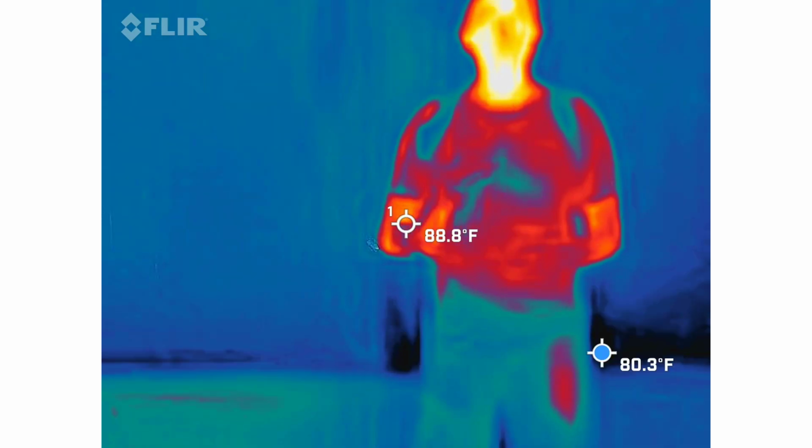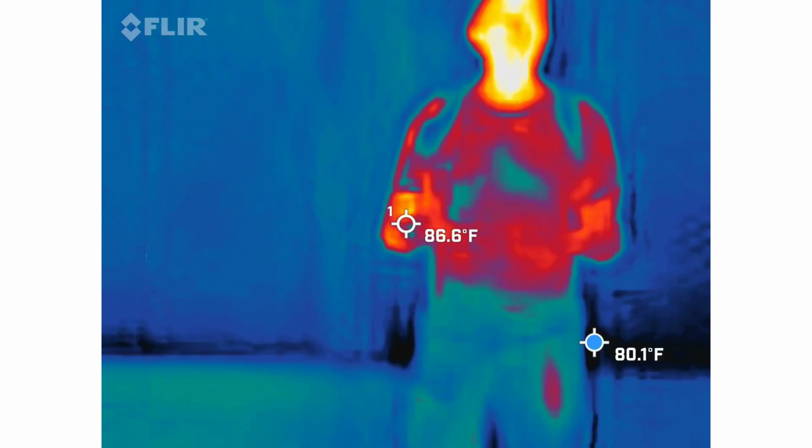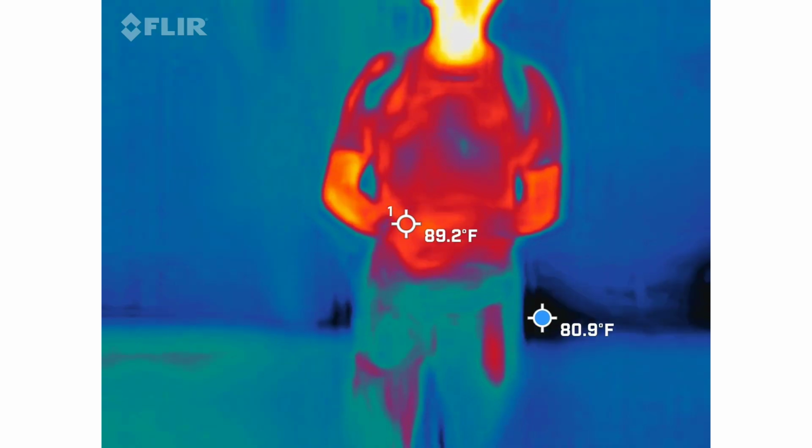Our skin temperature is going to put an array of color on that screen because we're going to be the warmest thing out here. We want that array of color. It's much easier to find cold spots when you can see the whole spectrum.